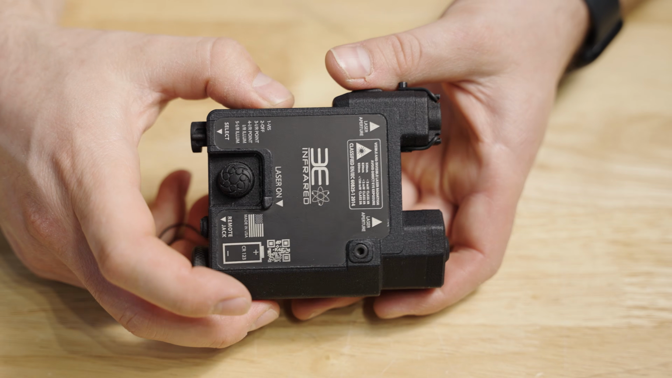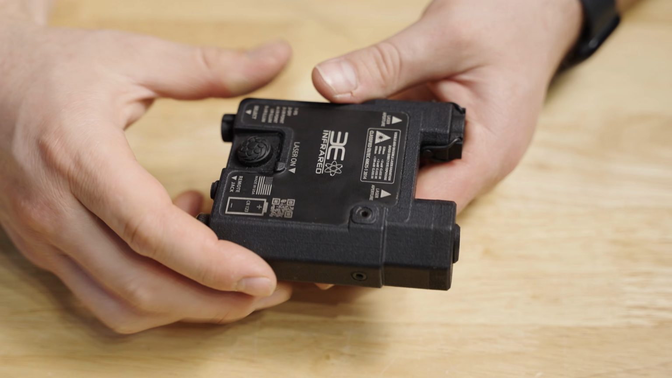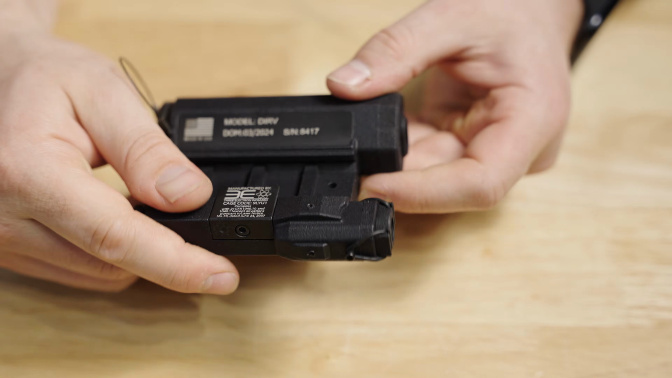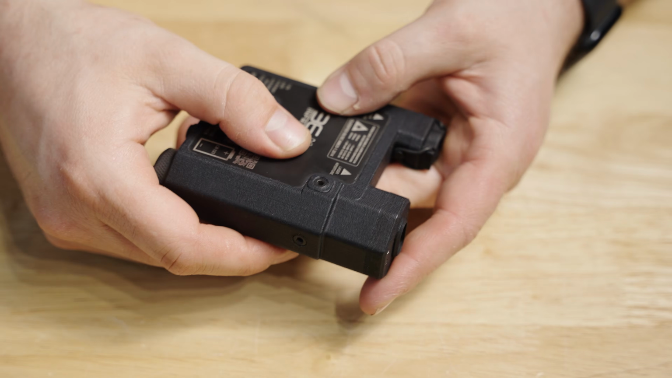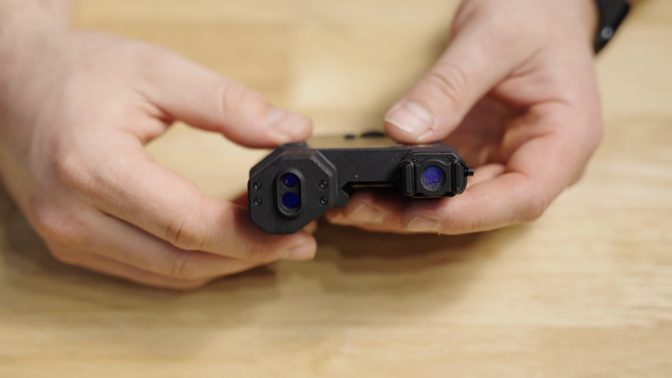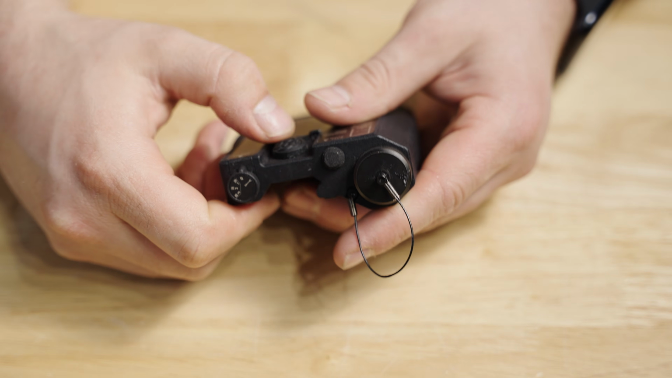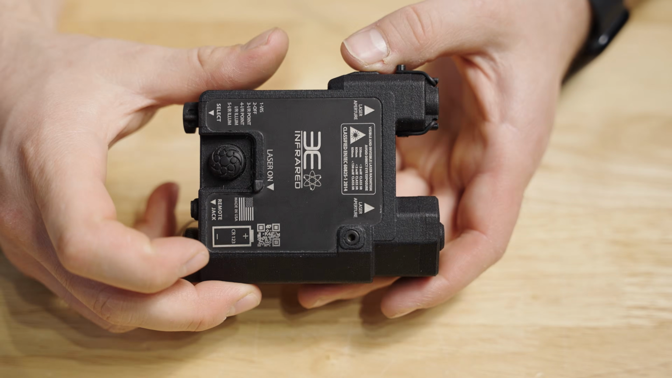Now, although this looks like some kind of plastic molded or 3D printed housing, I was pleasantly surprised to feel how durable and ultimately high quality this thing actually feels in the hand. So it feels pretty solid. It does not feel cheap at all. It feels pretty nice. And the best part is this unit is just stupid streamlined and low profile when mounted. There's not really a need for a remote switch because this sits at roughly the same height as a remote switch would. So huge perk to this unit.